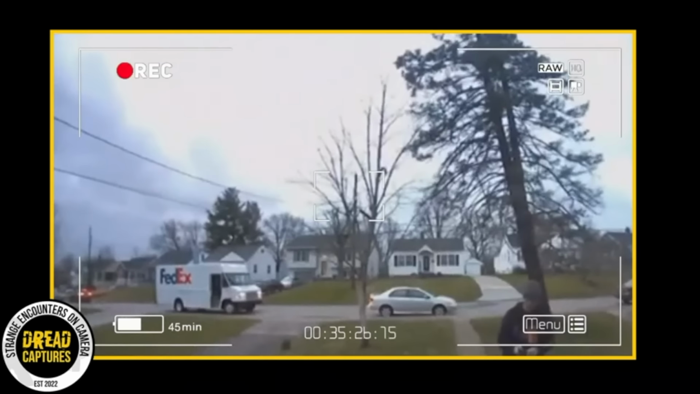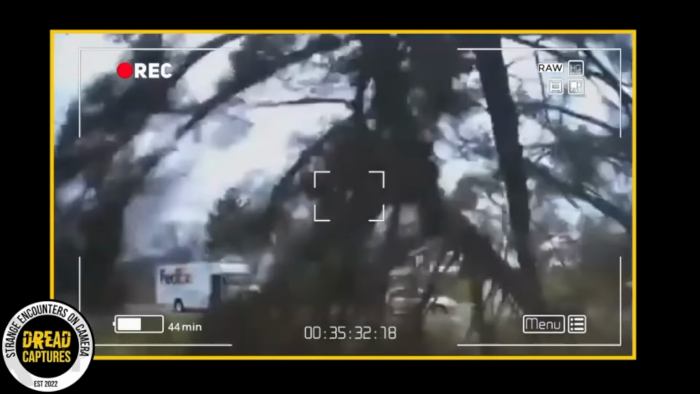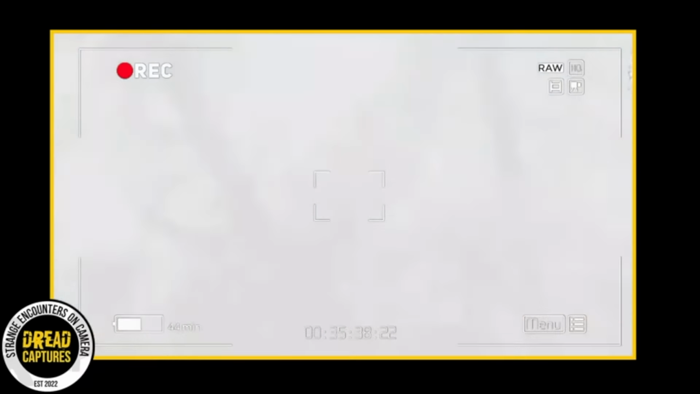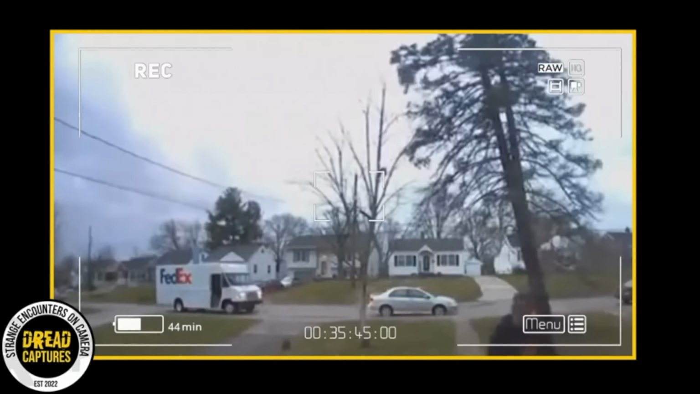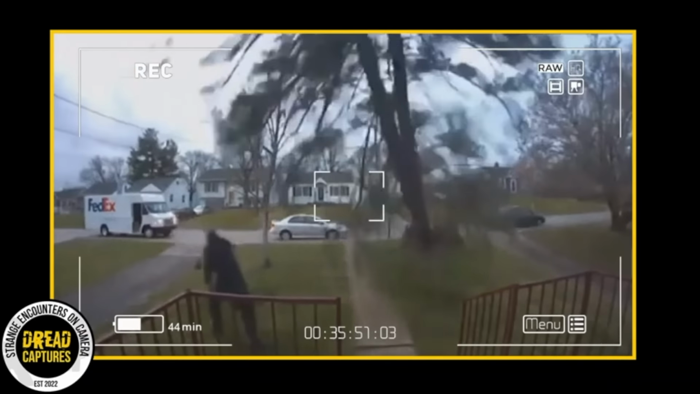I was thinking, imagine if this guy had on AirPods or some type of headphones and he didn't hear the cracking of this tree behind him. I mean, he narrowly escaped. He didn't have but a few seconds to get out of there. Just absolutely incredible. And that is a massive tree. I'm just very glad he got out of the way because Mother Nature is undefeated.